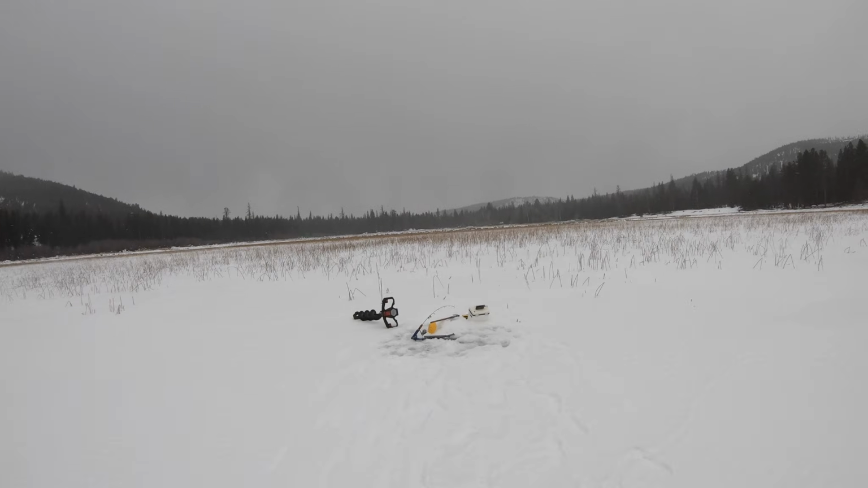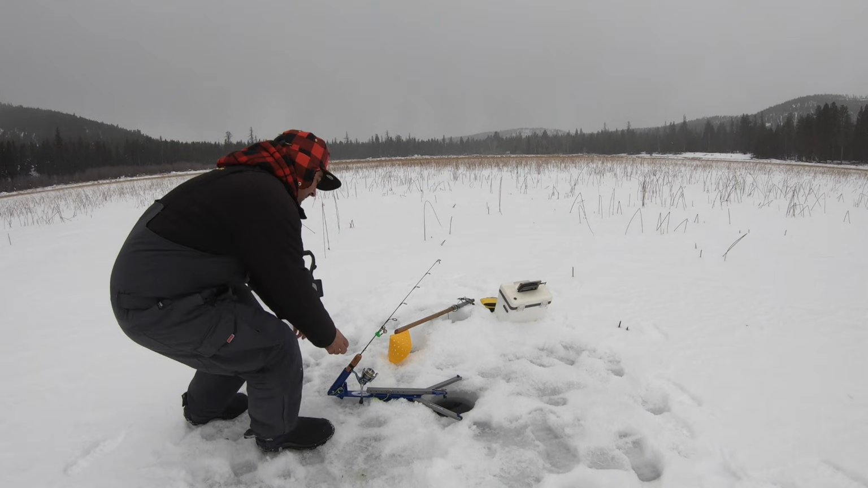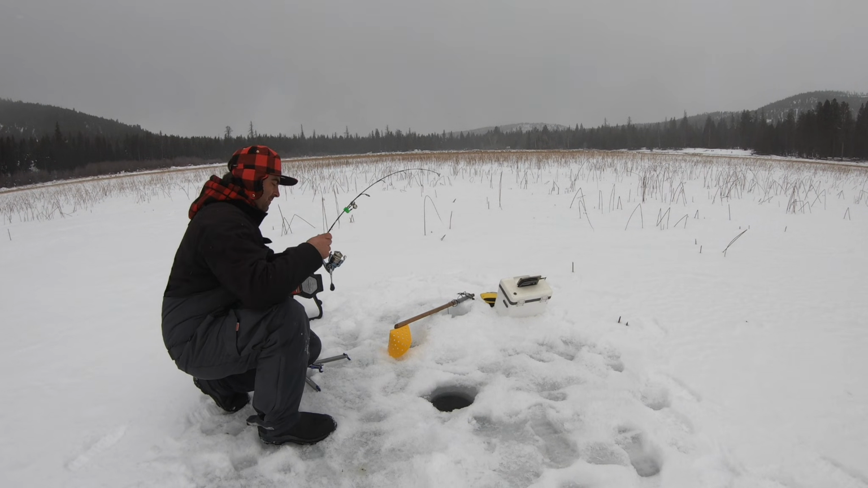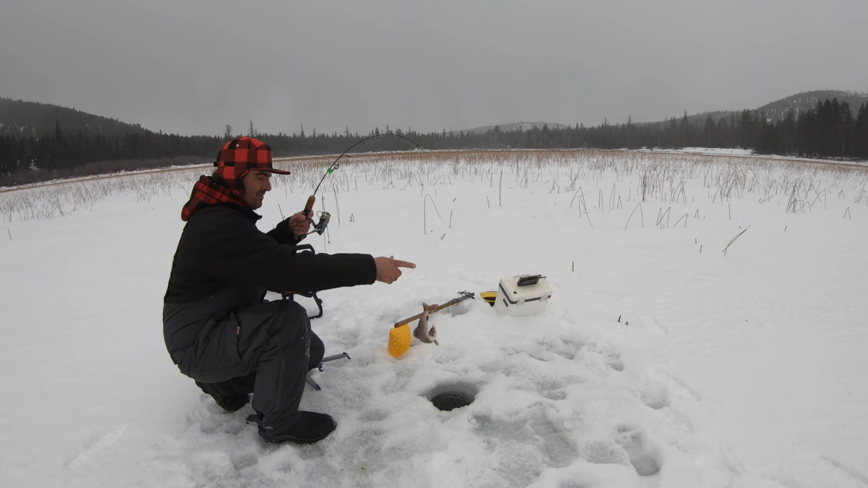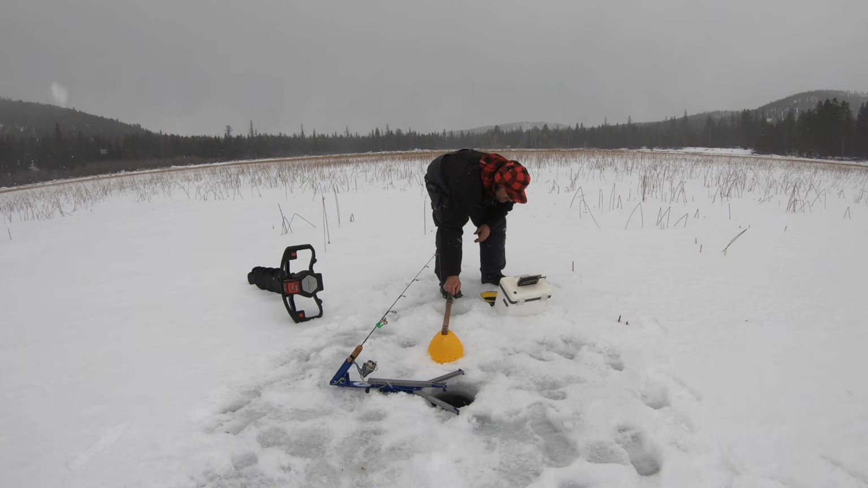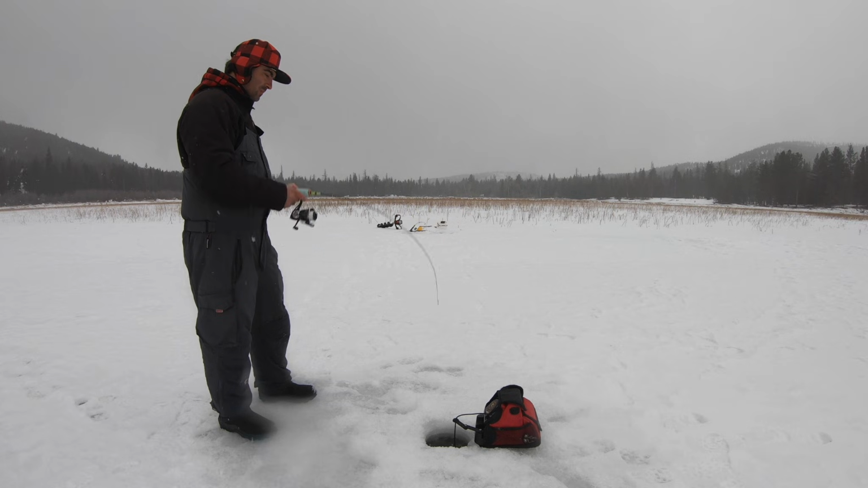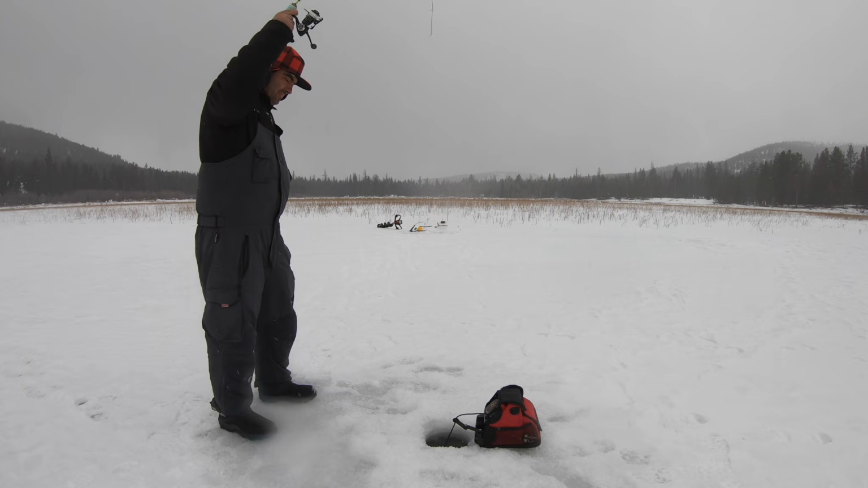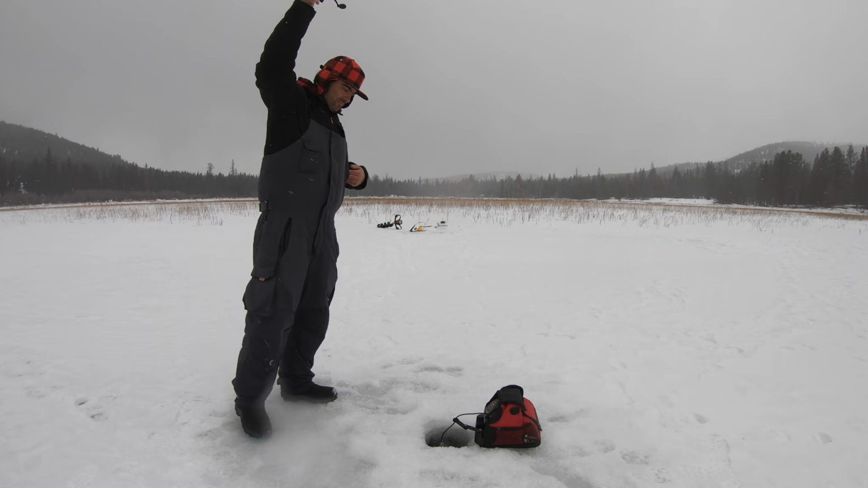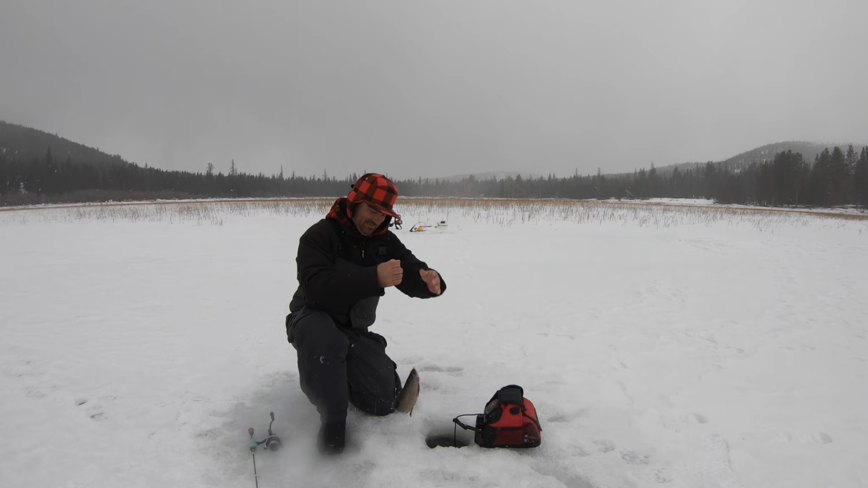Got another one. Oh, it's a little one. Oh, what? They really like those blobs now, just stationary. There were two that came in at once. This one grabbed it.